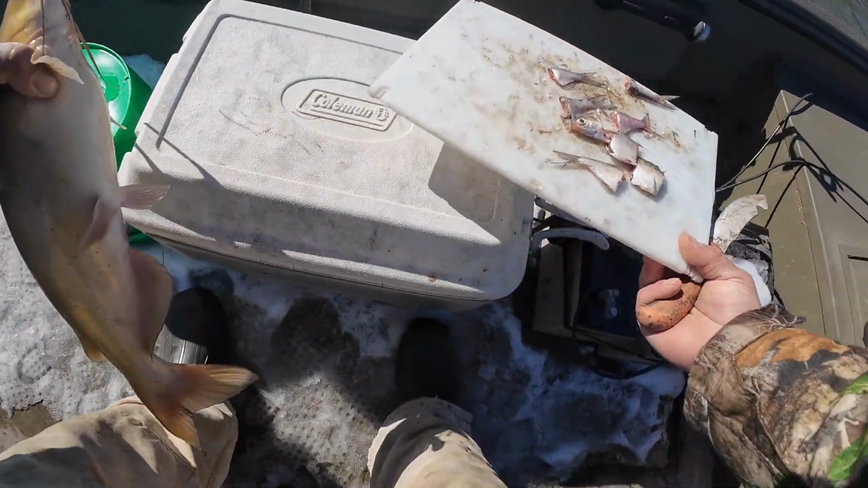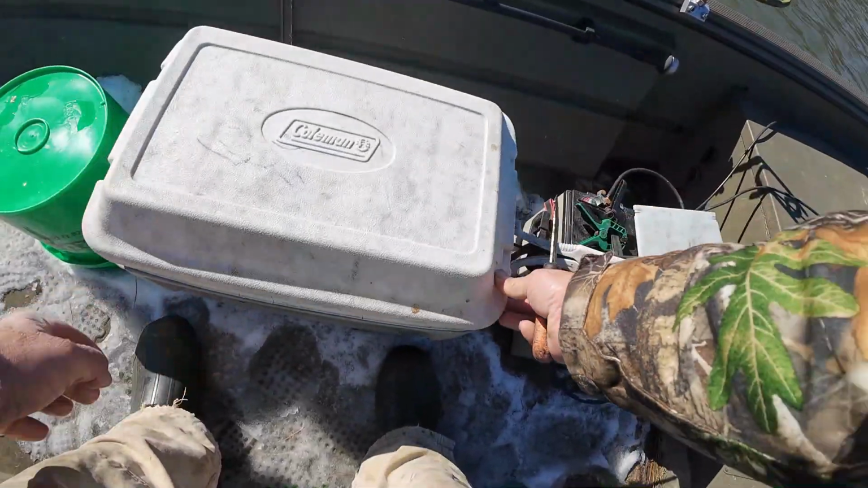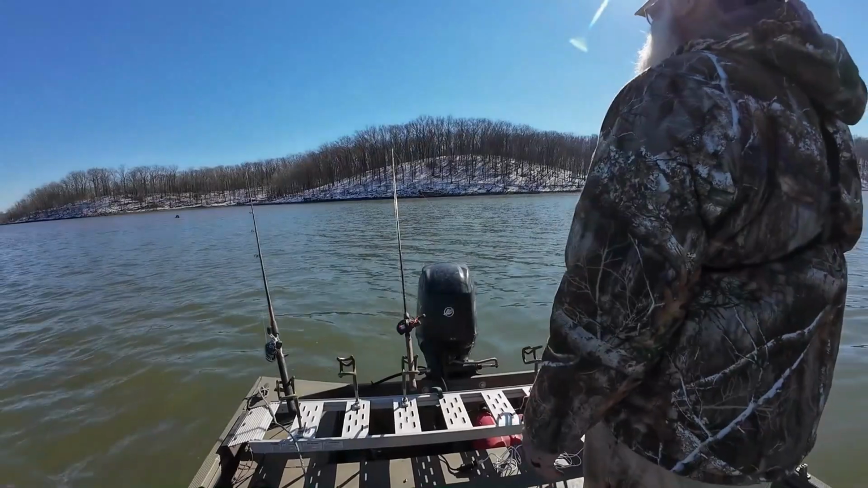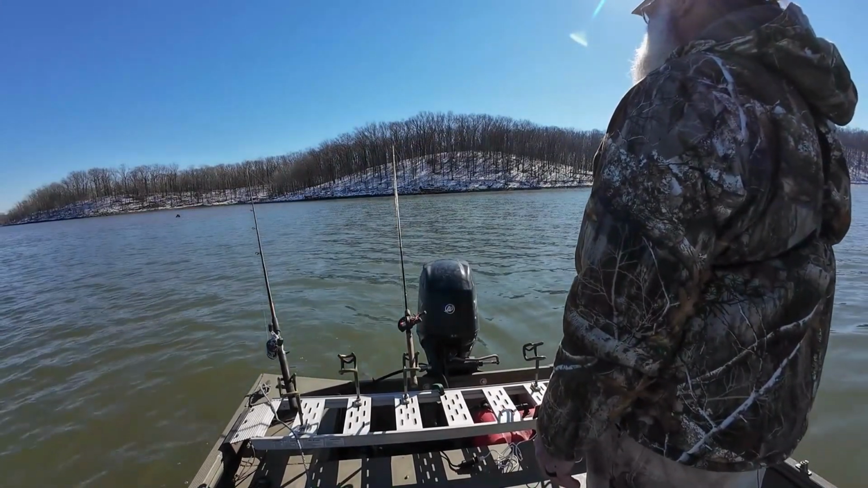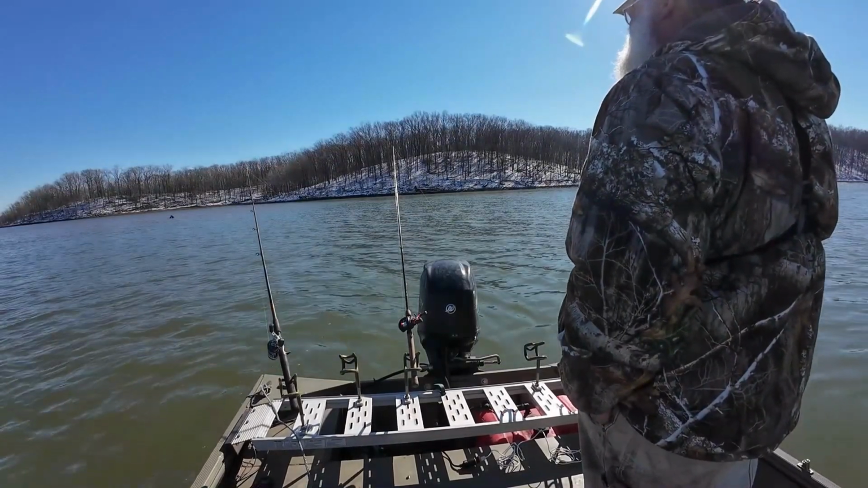I'm so used to catching them big ones that them right there is disheartening, but I'm trying to remember I'm out here for fish to put in the cooler, not fish to pull the boat backwards.